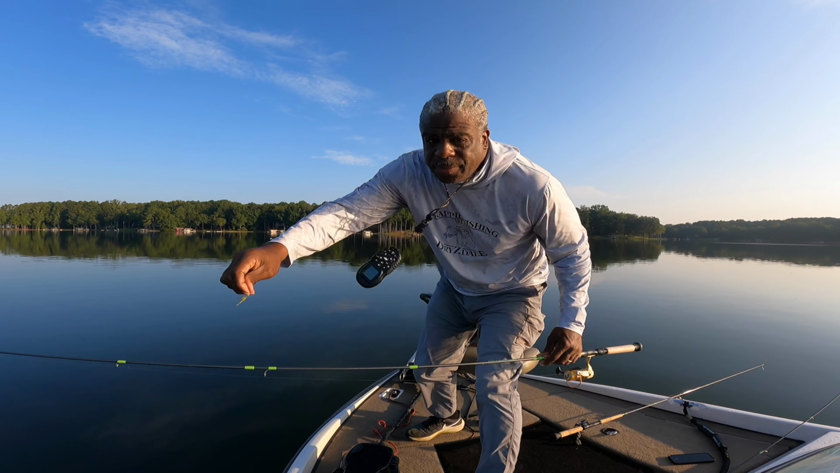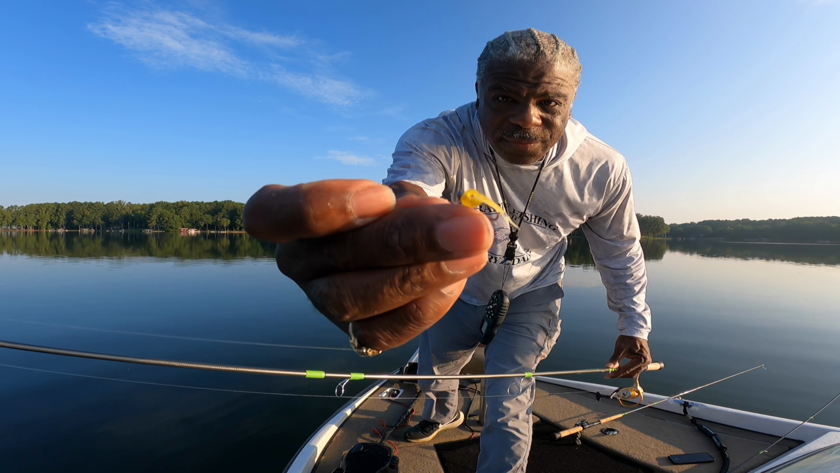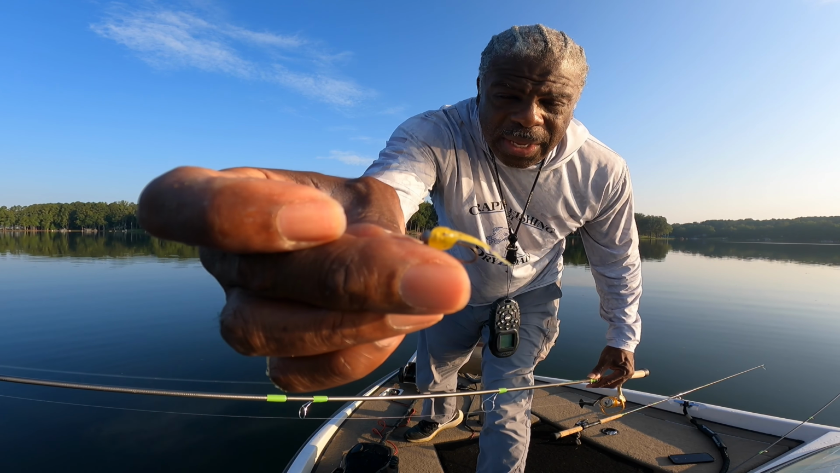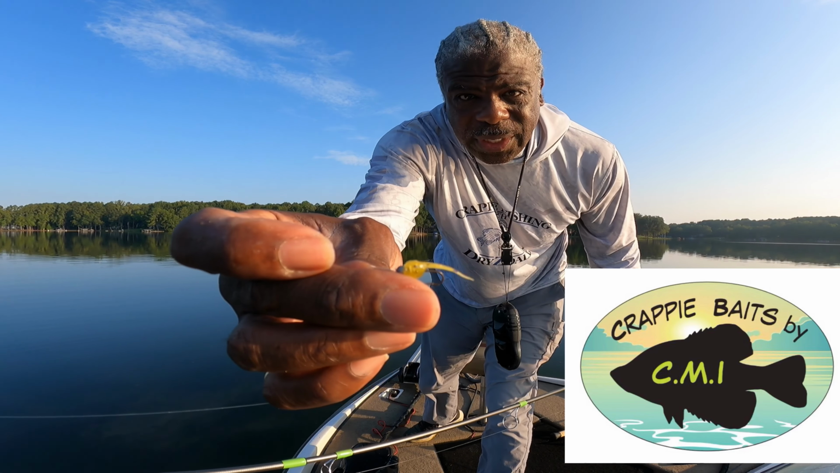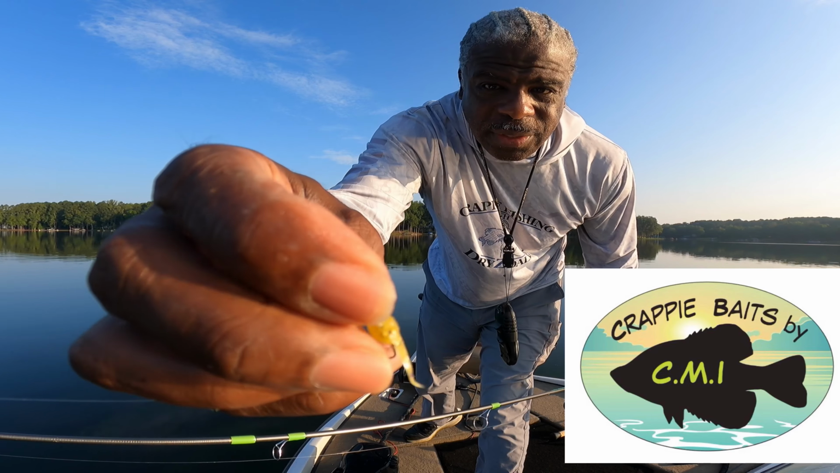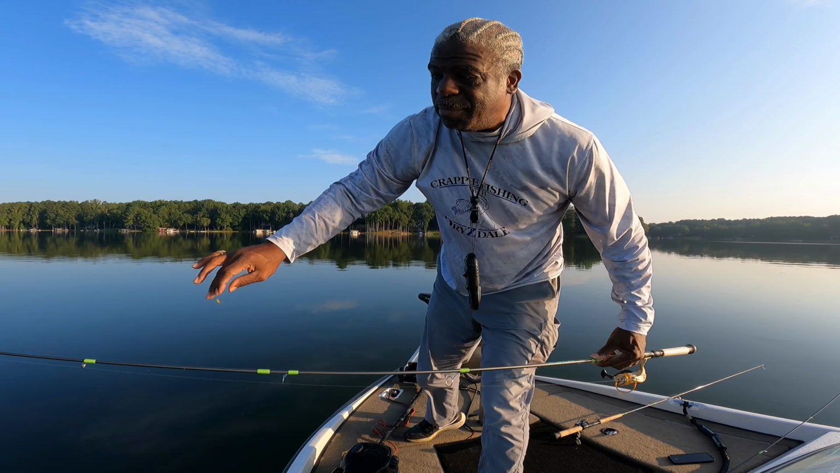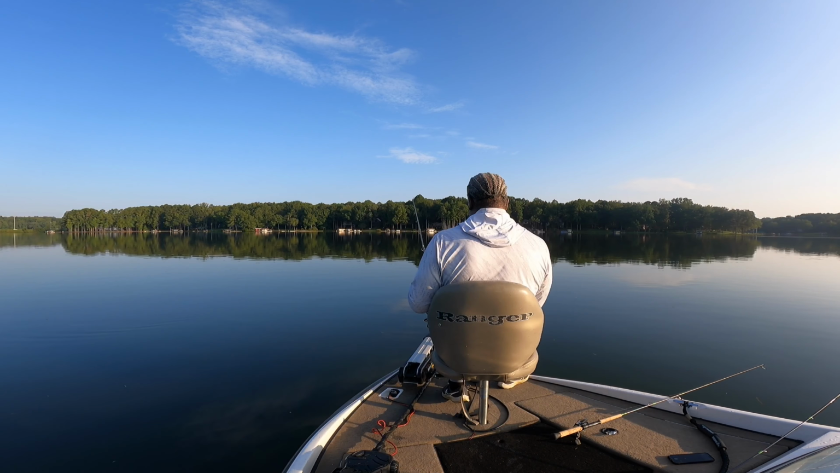All right, here's what I switched up to. This is what I call my skittle. A skittle is a 1/64 ounce jig head with this little 1-inch bait. This is a Crappie Magnet by CMI. That's typically what I use. And why CMI? It's a great bait. I really like it because it's durable. What I just did with this bait is it got beat up on one side and I just turned it over and I can still use this same bait. I don't know why I act like I ain't got enough baits, but I do.